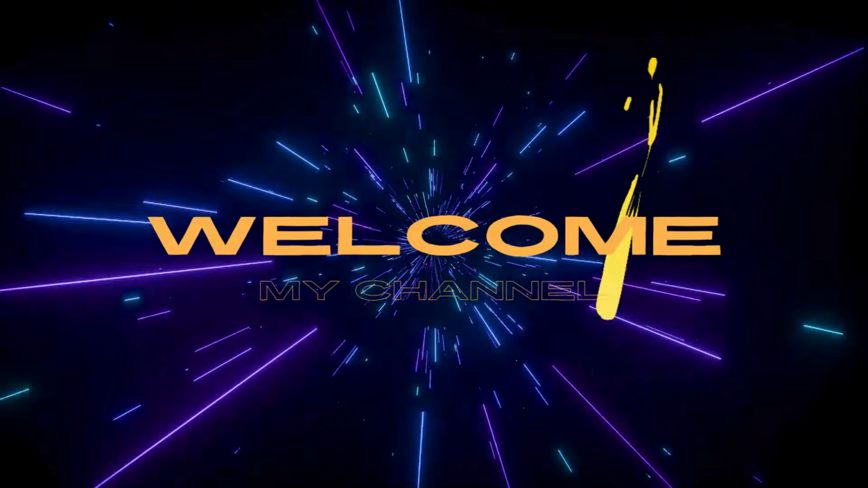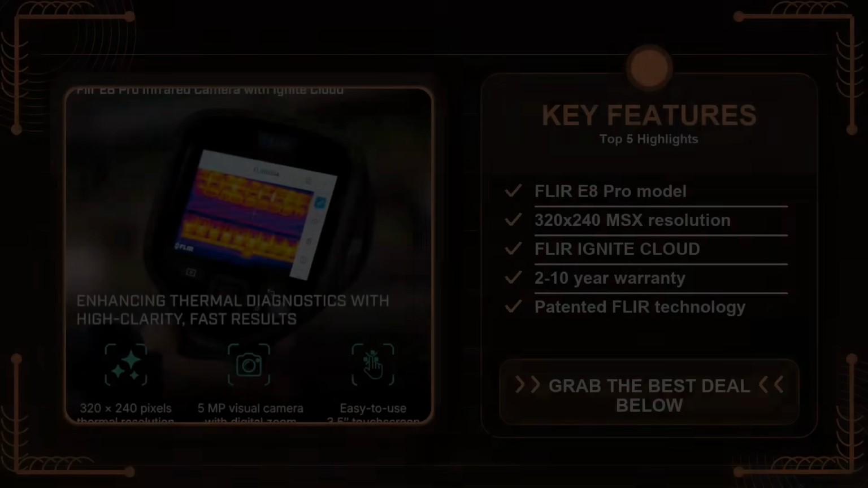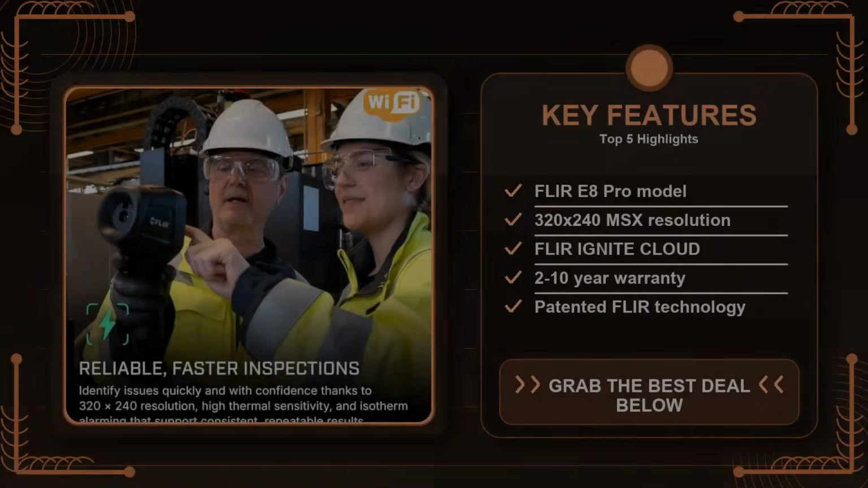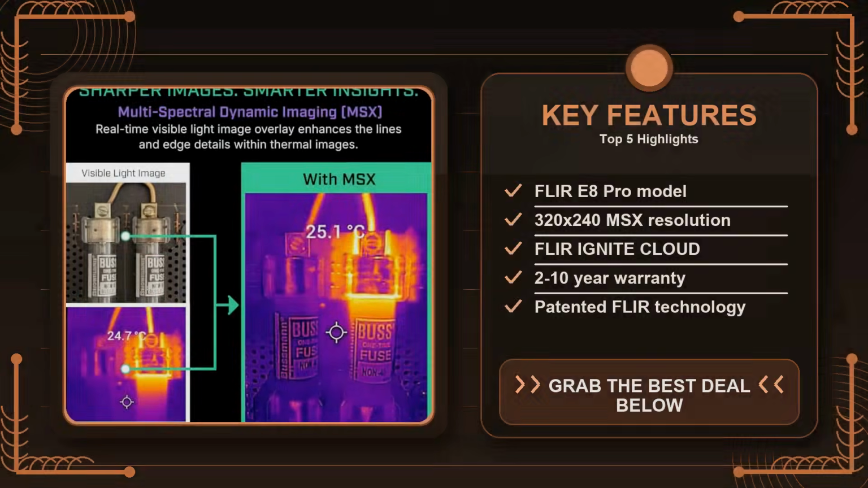You're probably watching because you need a thermal camera that actually works when you put it in the field, not just a gadget with a glossy spec sheet. You want something you can turn on, get a clear image, and trust it to stay on long enough to finish the job without worrying about menus that make you feel like you need a pilot's license. And you're hoping it won't be a money drain if it turns out to be more hassle than help.